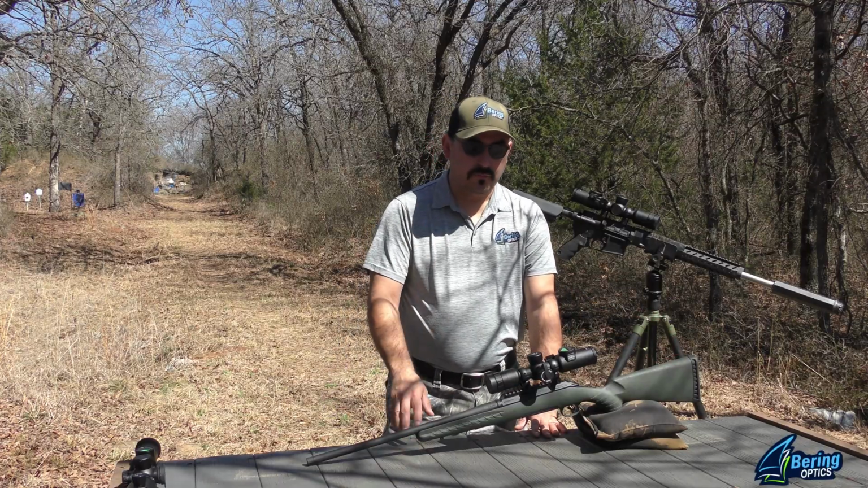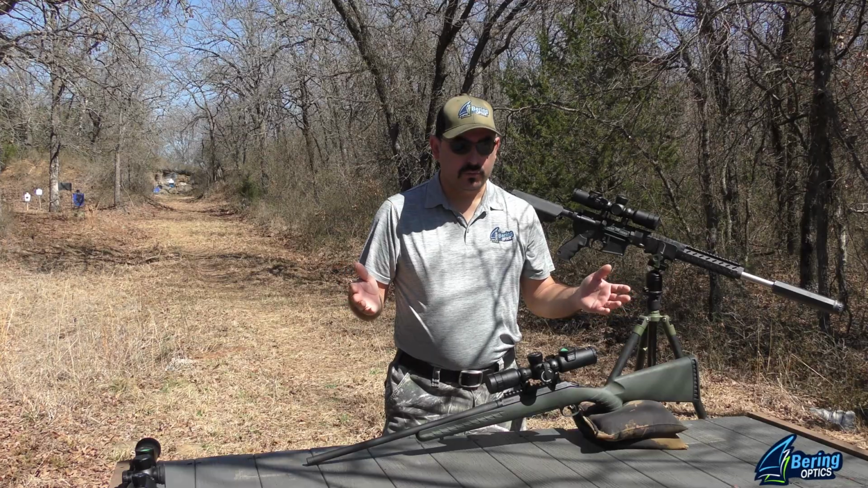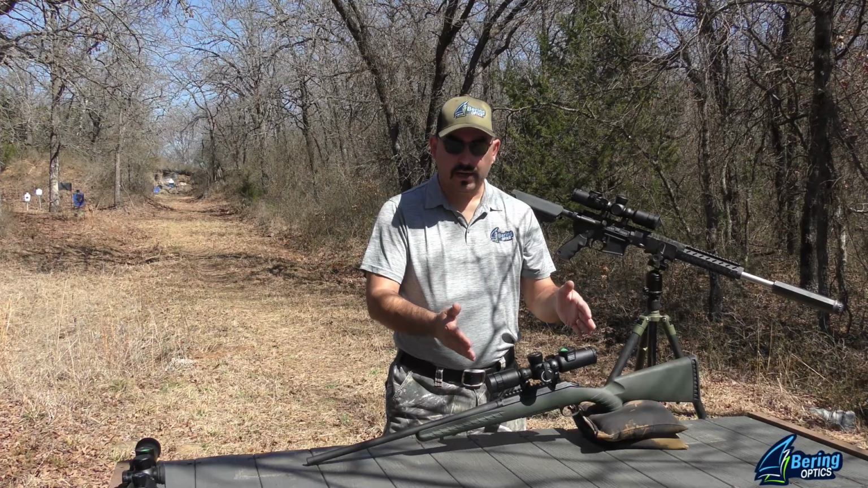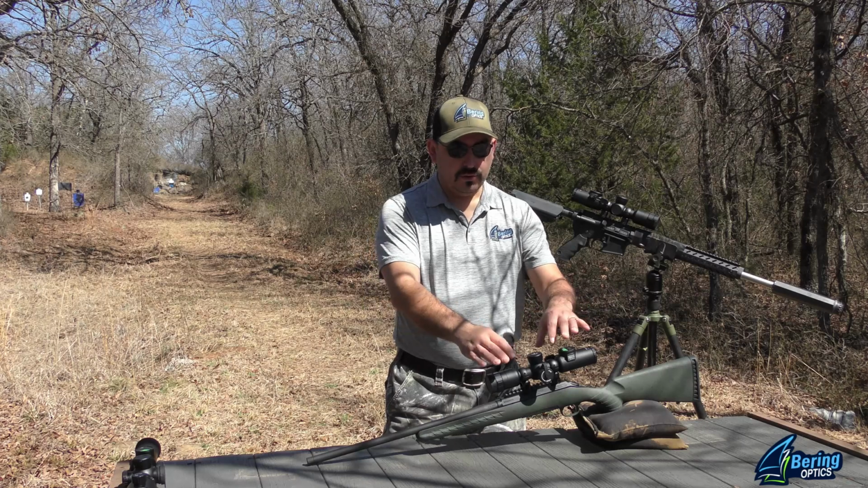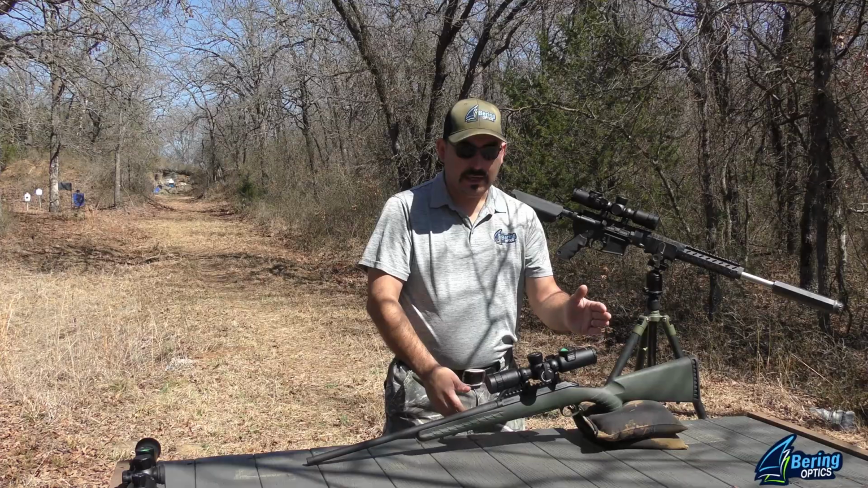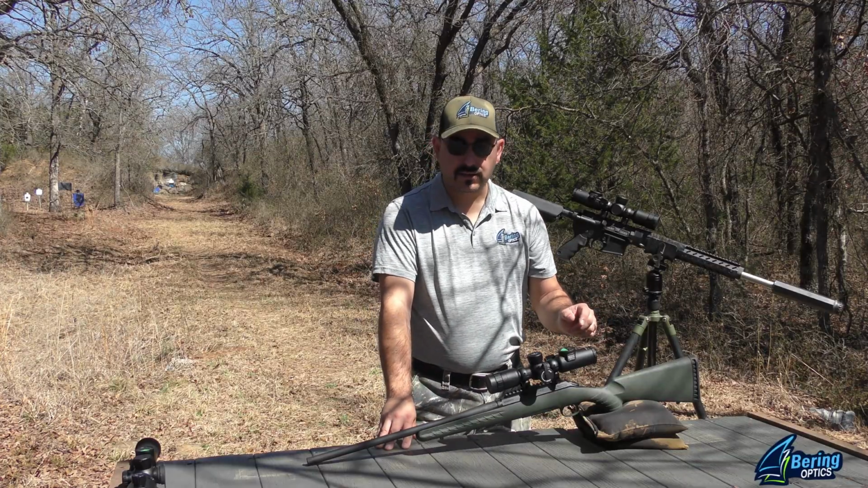So, right up front, medium power variable optic in a thermal rifle scope. What does that mean? It's really about the format that Bering chose. This is geared towards bolt action and lever action rifle shooters. It's going to allow you with the set of rings here to place that optic further back where the eye relief is optimal. The rear eyepiece on this is fantastic.